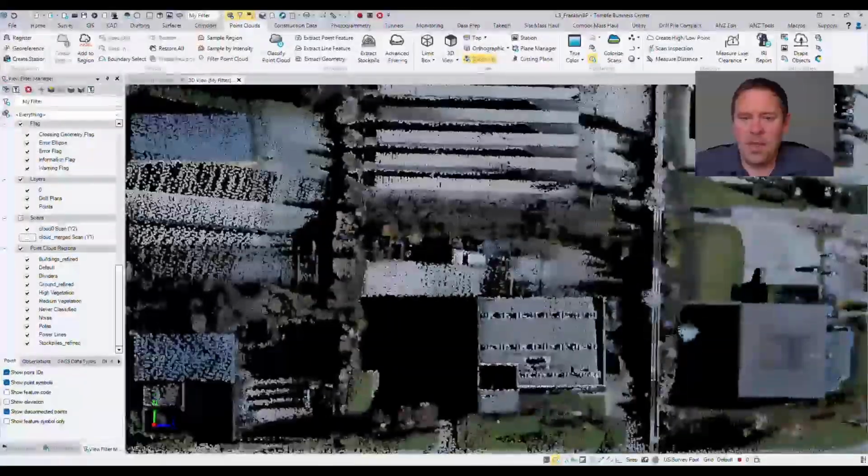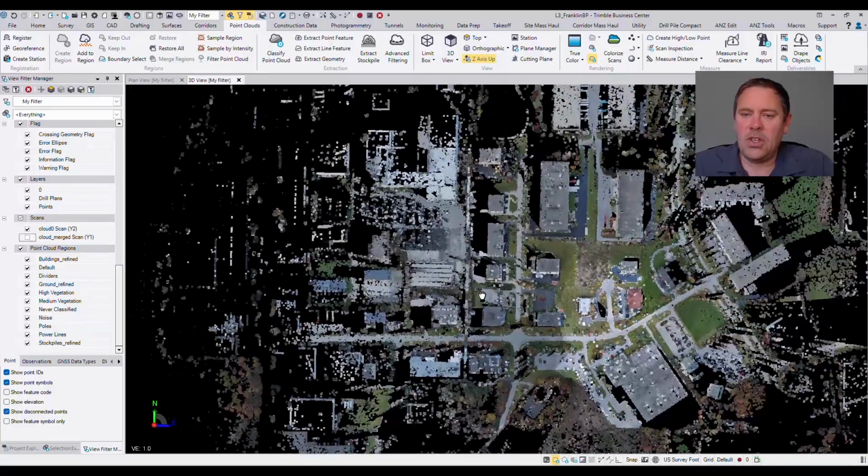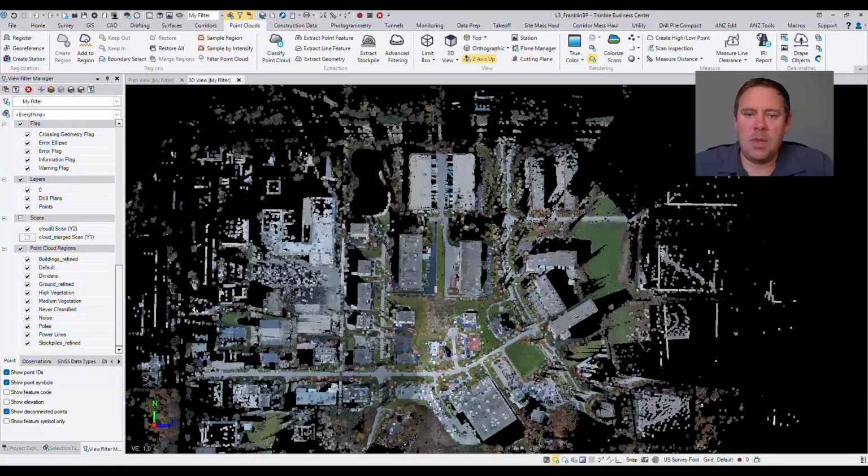So that's it. We're going to put together some other videos and go through vegetation and probably the accuracy results a little bit more deeply, but this was just our great first look at the L3. We're pretty excited about this and looking to see where this takes us.